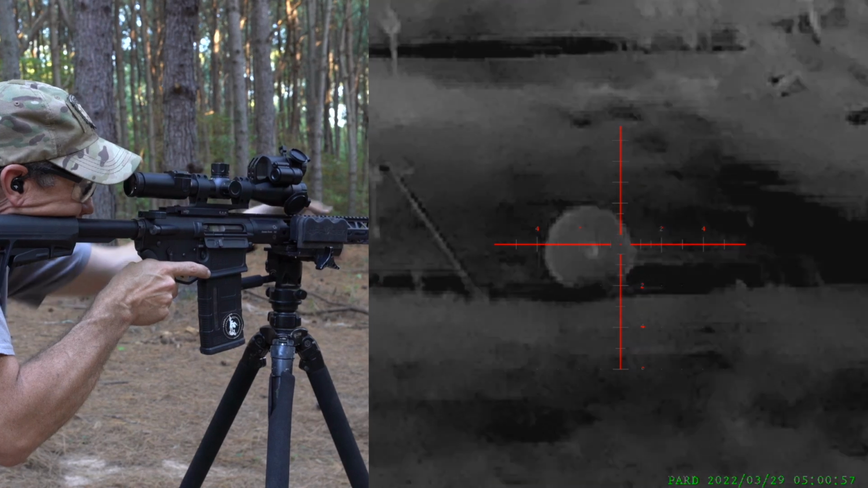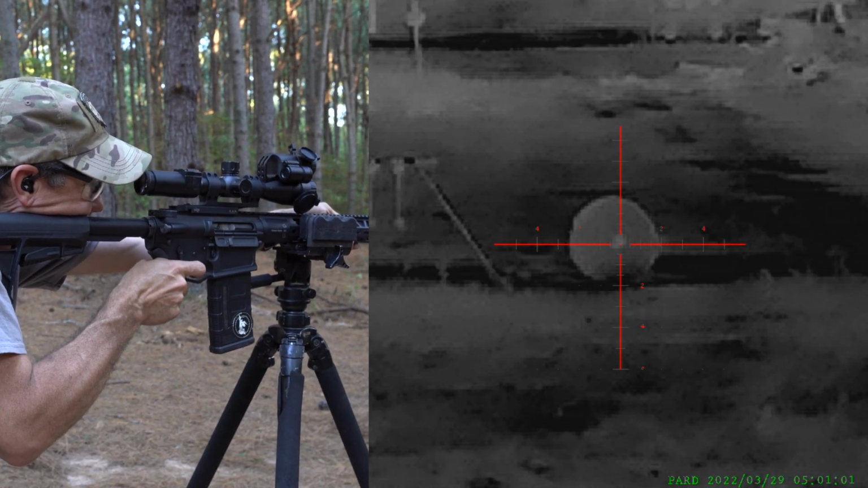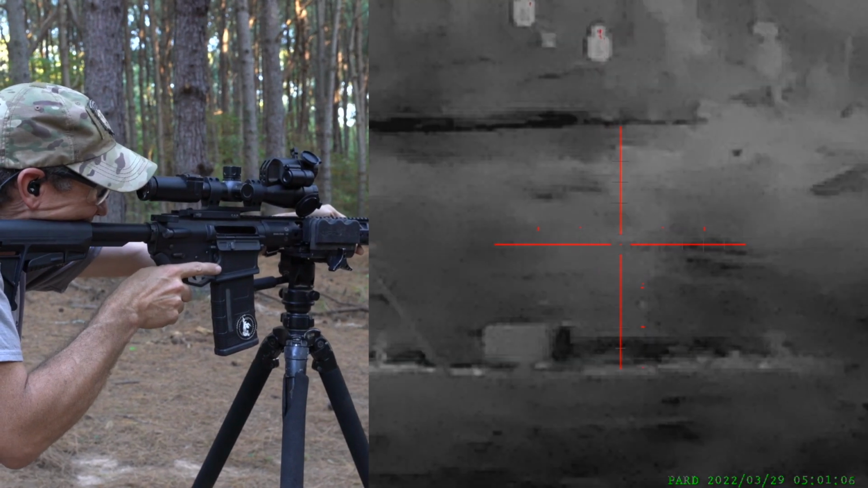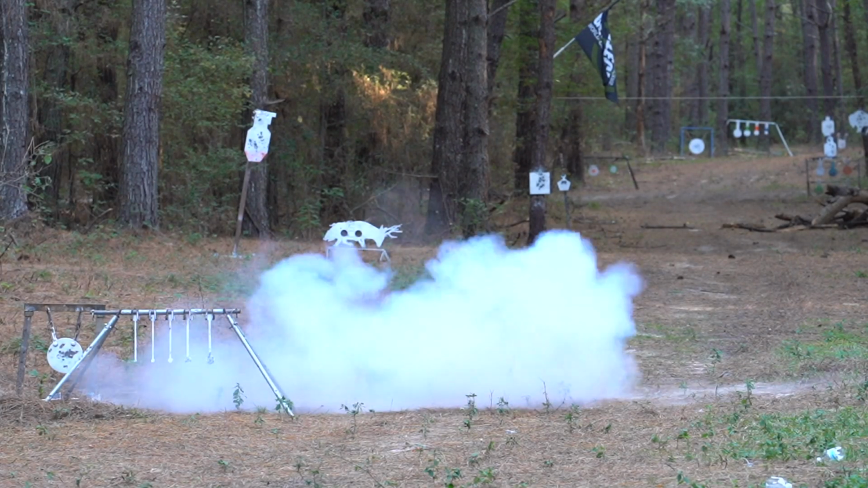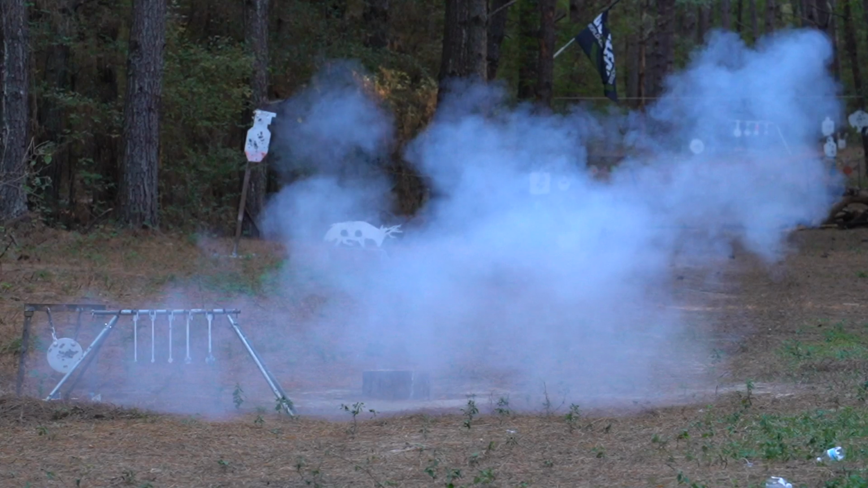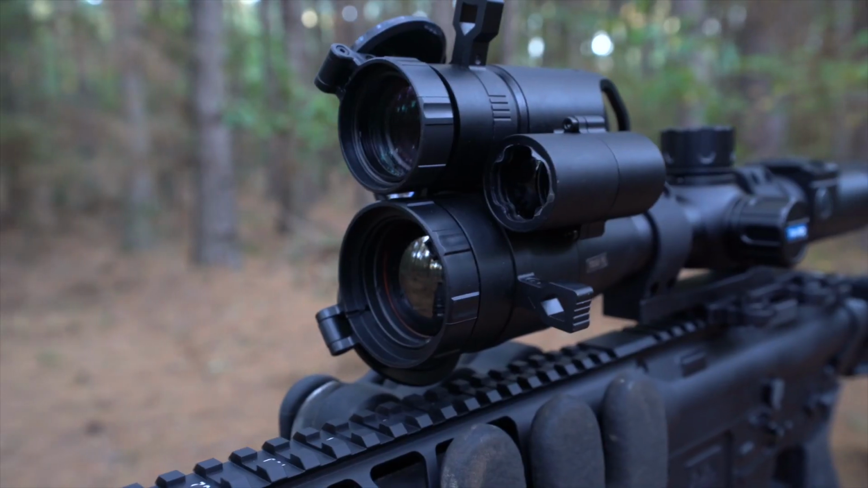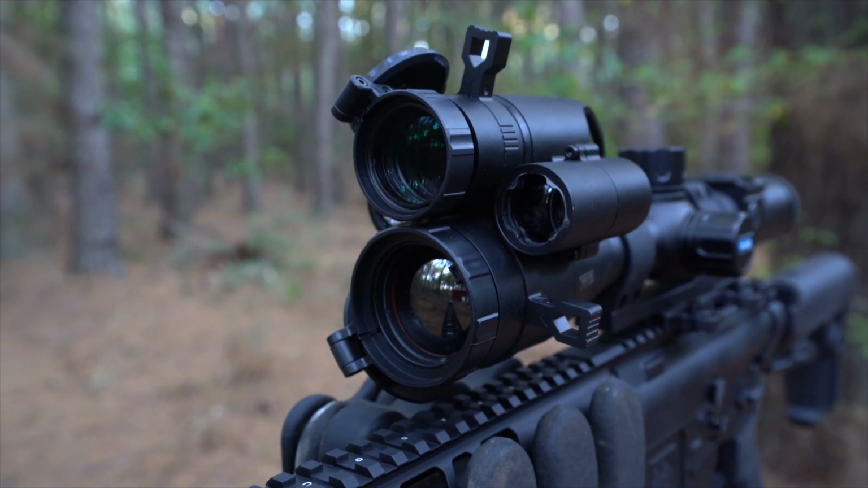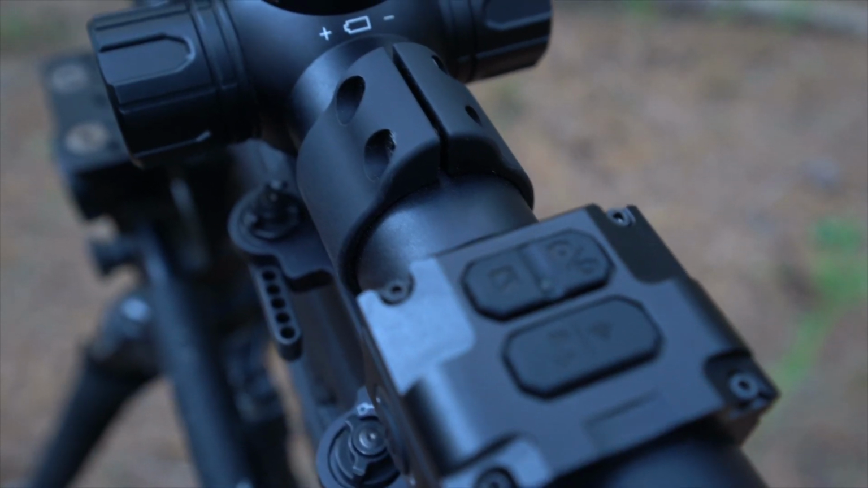We're gonna go thermal because I wanna see the bigger part of the explosion. That was really cool. Saw a big red flash, and I hope I broke that tree cookie in half, but it looks like it still stands. If you can't tell, I'm pretty stoked about this Pard Optic. I've played with several different thermals, and none of them have the features that this has. The picture-in-picture, the red visible laser we didn't even use, but especially the ballistic calculator.